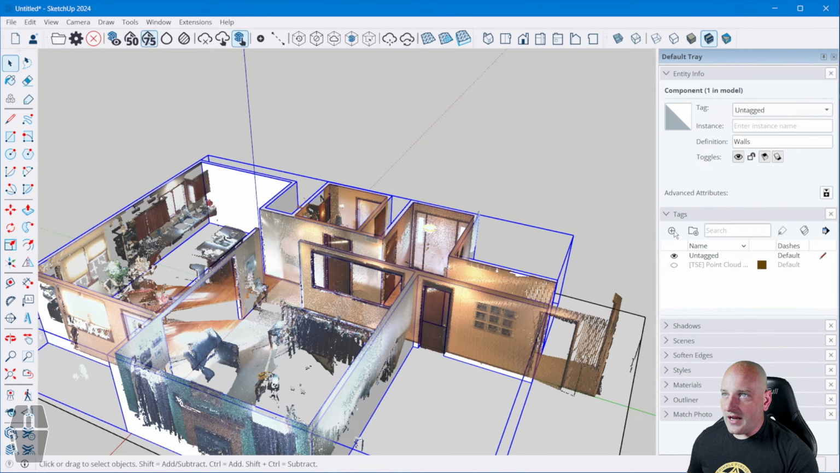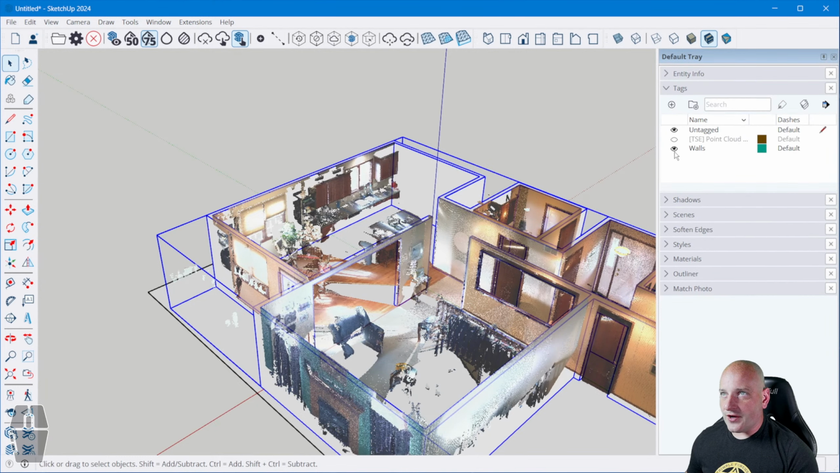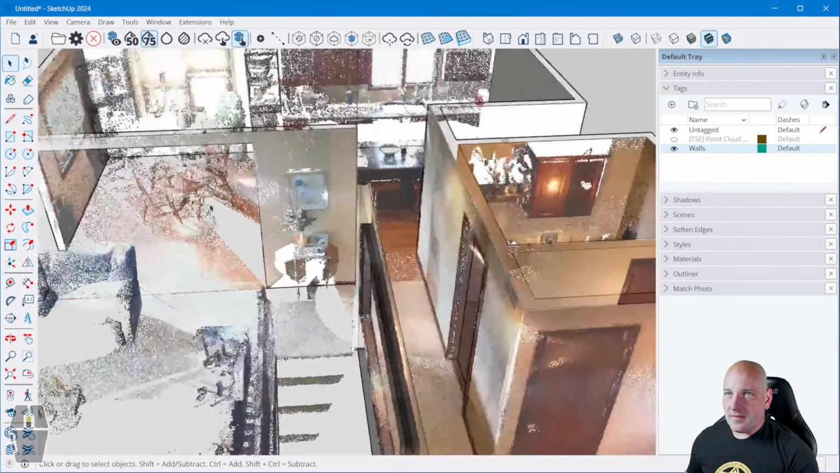I want to create a new tag and call this walls. Now with my walls selected, I'm going to change it so that this is tagged walls. So now I've kind of created a little bit of a layer manager over here. Now I can turn walls on and off based upon what I need to see.